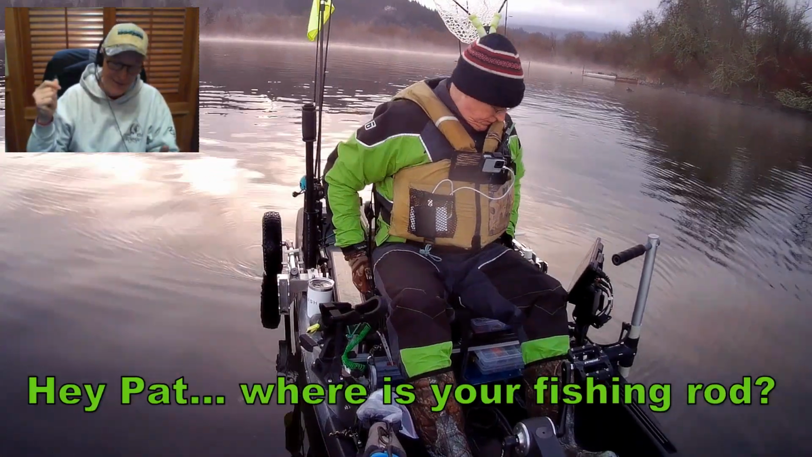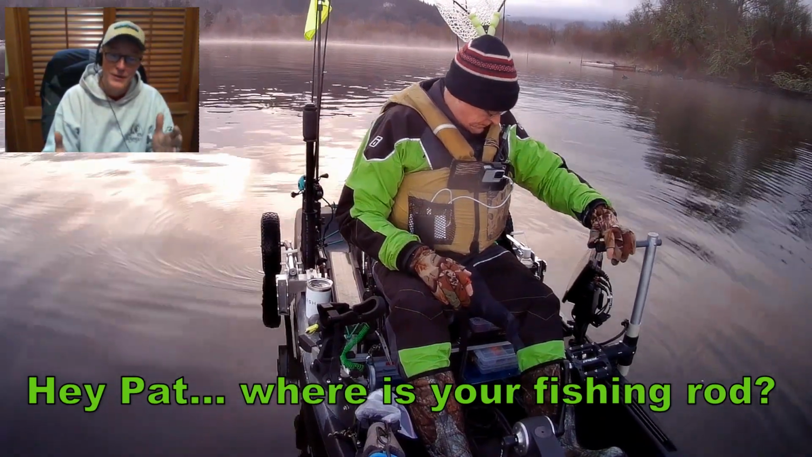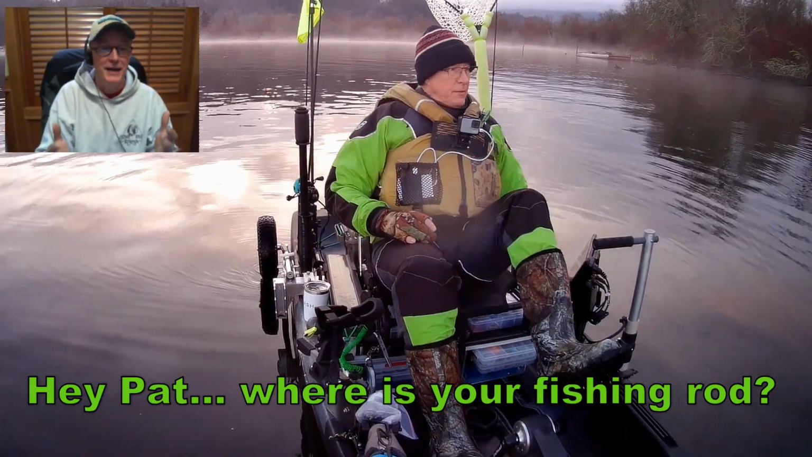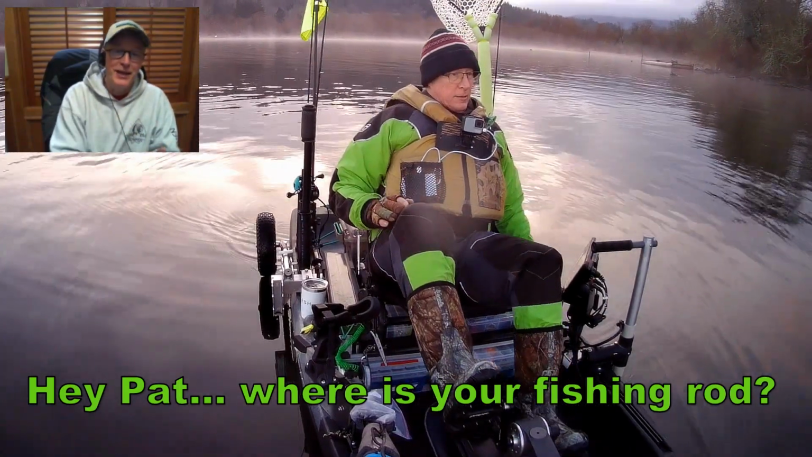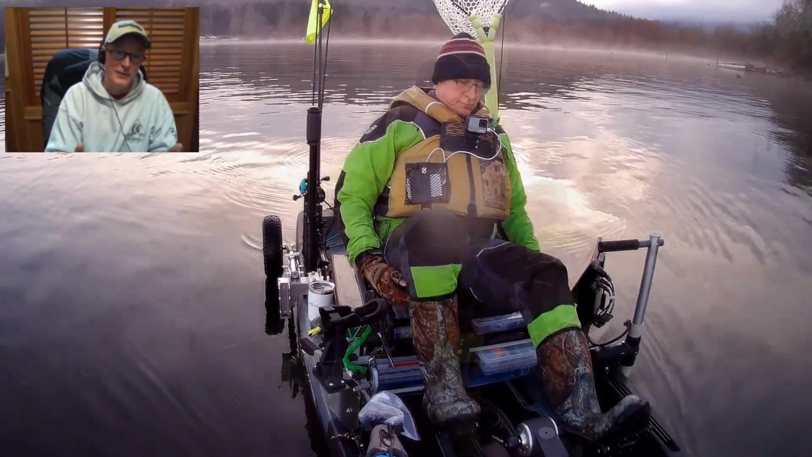So, as a warning, when you first get Live Scope, you need to expect that it's going to distract you quite a bit and keep you from catching fish. Be aware of that. Pay attention to it and try to get your line wet as quickly as you can because it is supposed to be a tool to help you catch fish.